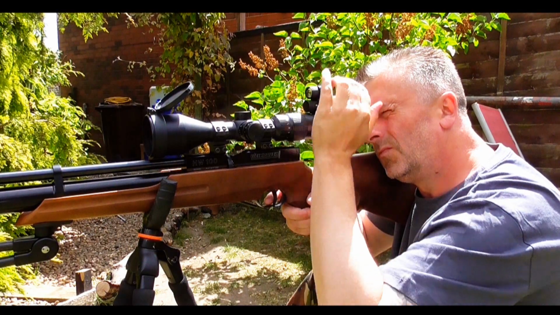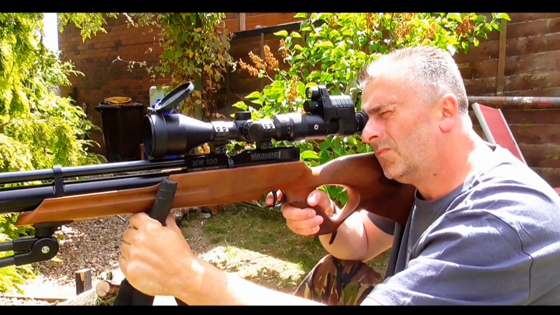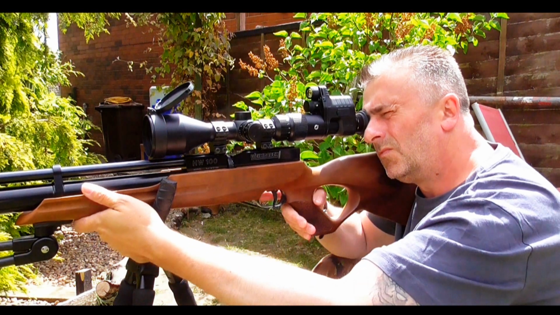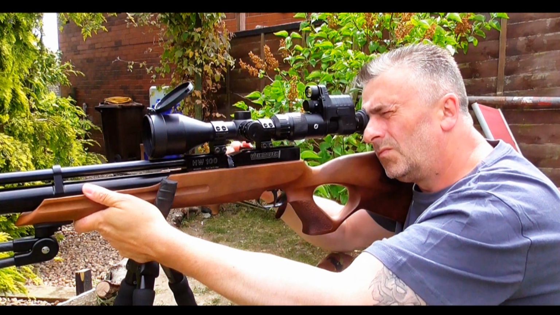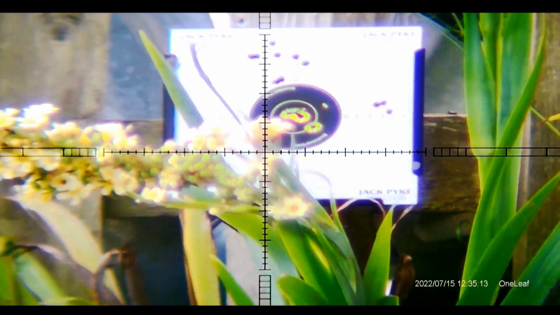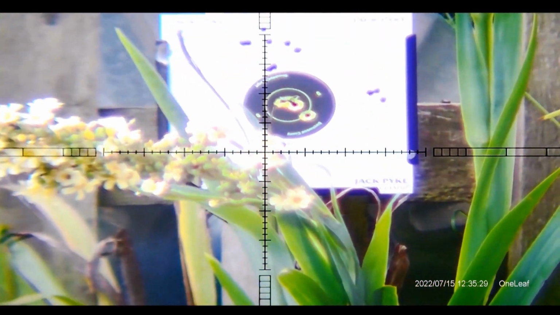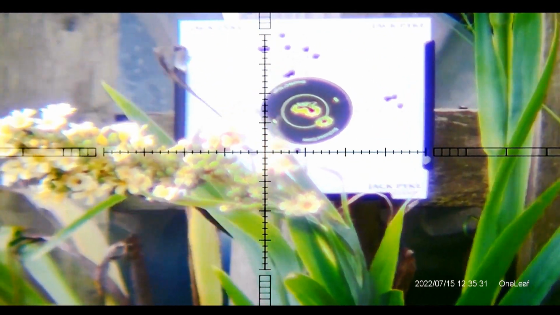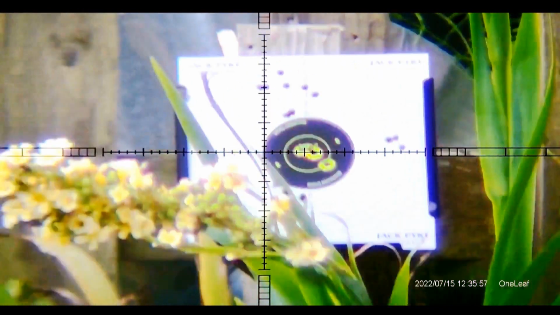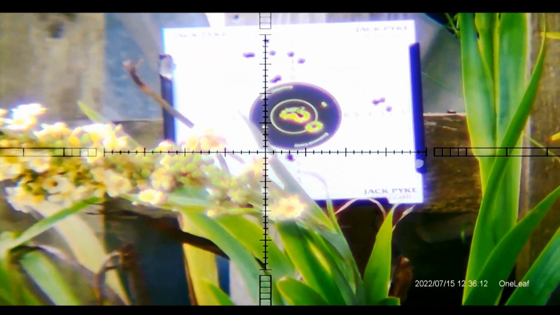Now thankfully the wife's not into guns, so she shouldn't see this. I've got some flower heads, stems in the way of the target, and I thought I would do some pruning, but hey, they will grow back. And a final wafer thin leaf.